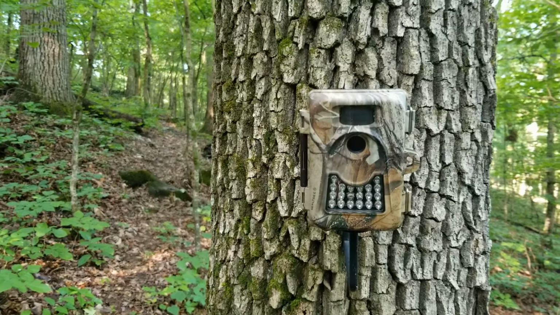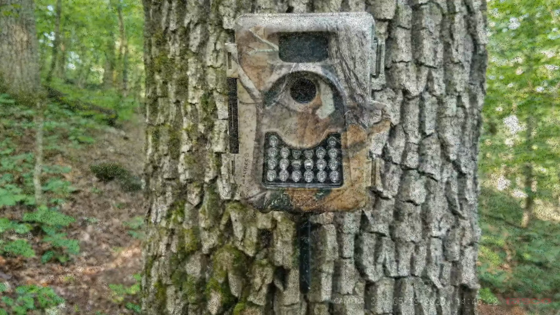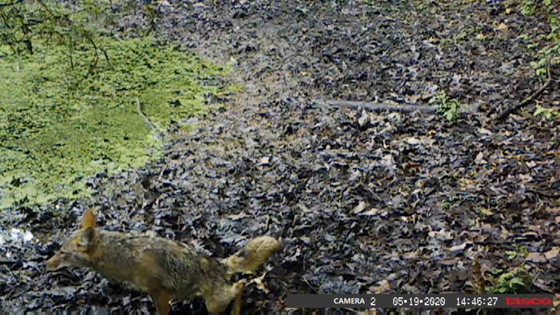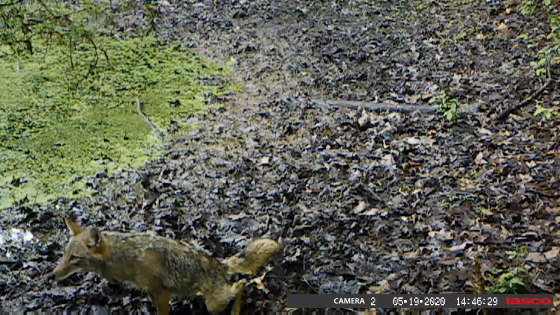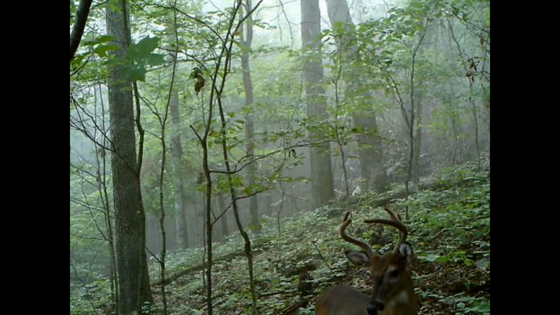Now these things at night have infrared in them so they can see at night, but I have been in the woods at night with these on, and they do put off a real dim red glow. Now these things catch some pretty funny and interesting pictures. Just some of these animals are so beautiful.